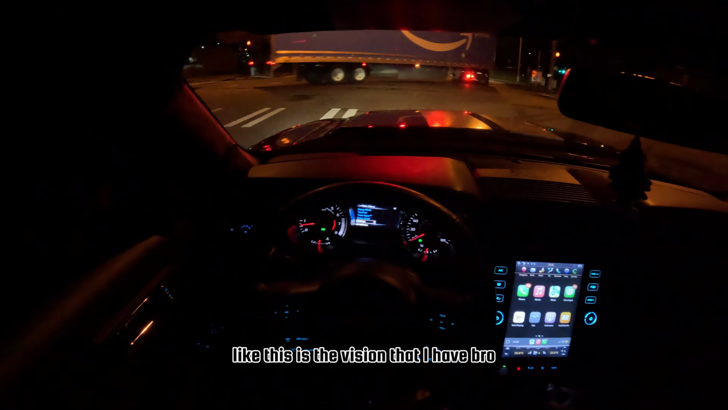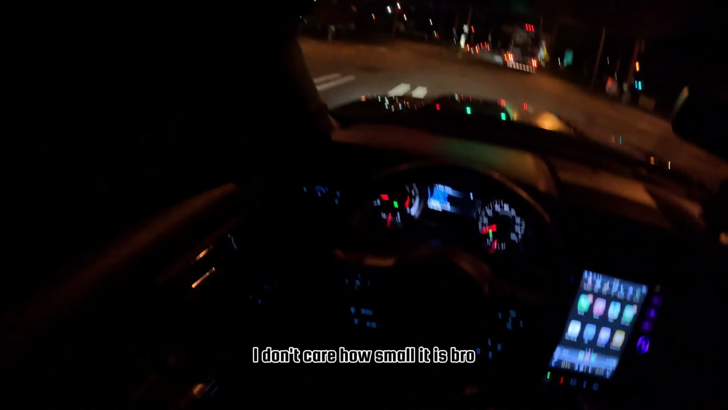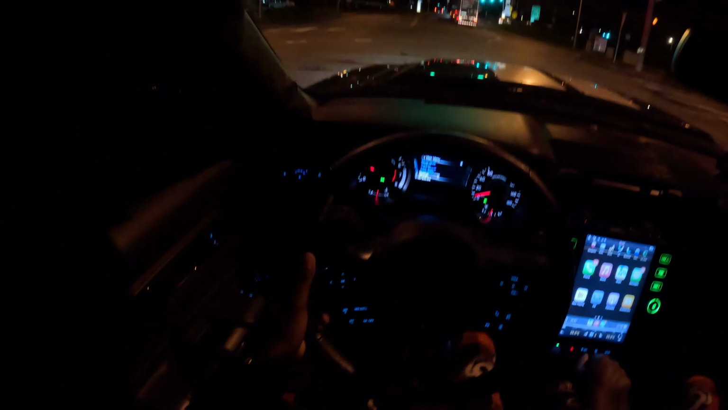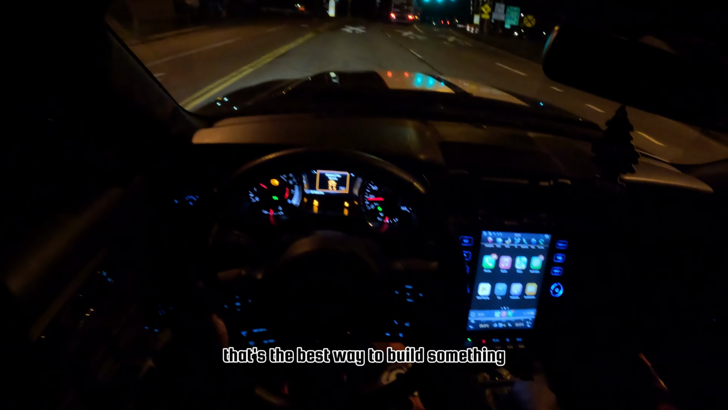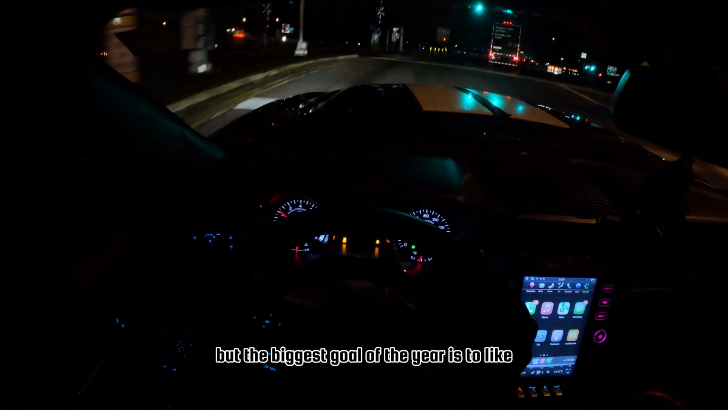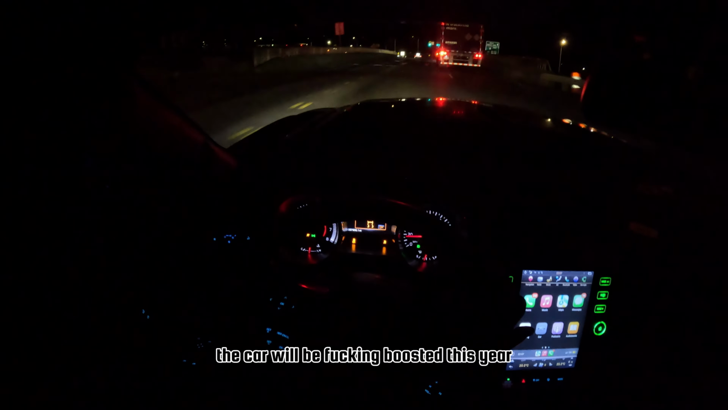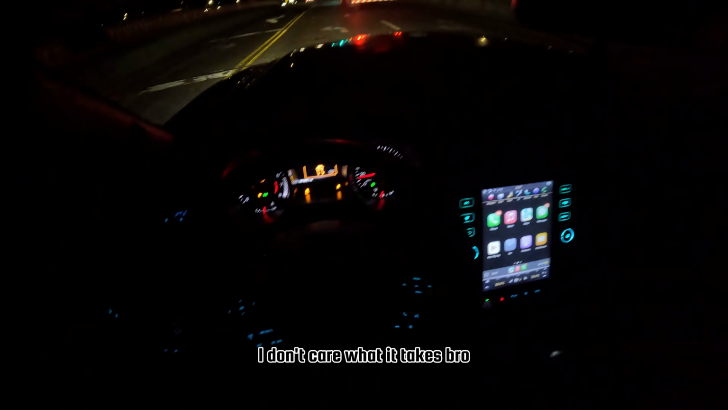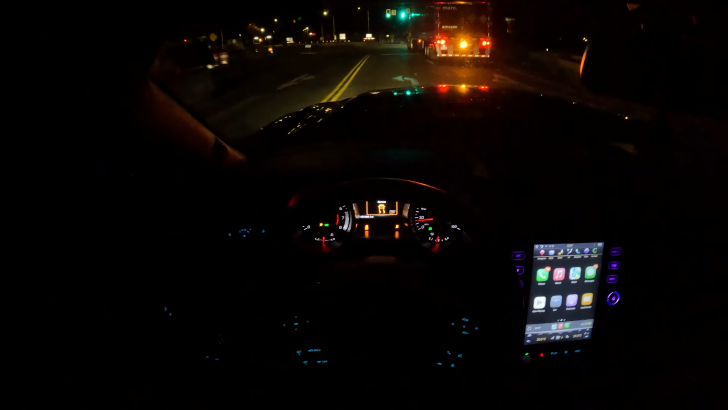2025, bro, this is the vision that I have. It's just like constantly do something to the car. I don't care how small it is, we're gonna do something. I don't care if it's like side markers, we're gonna do something. I think that's the best way to build something, is just doing little things at a time. But the biggest goal of the year is to make sure the car is boosted this year. The car will be boosted this year. I don't care what it takes, it's gonna be boosted this year.